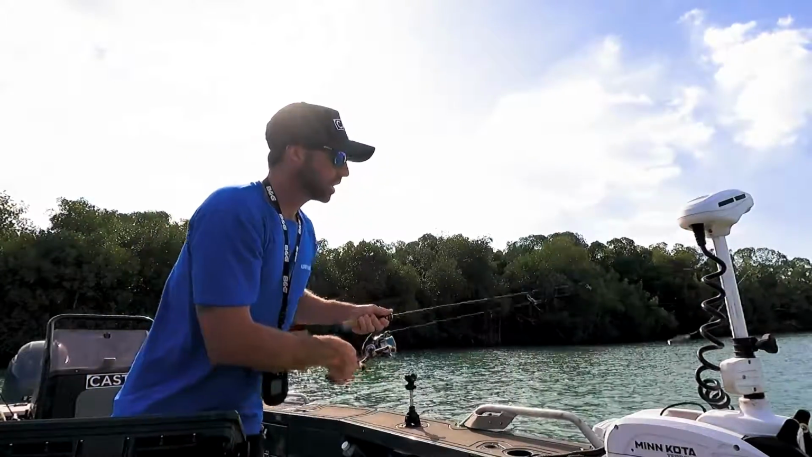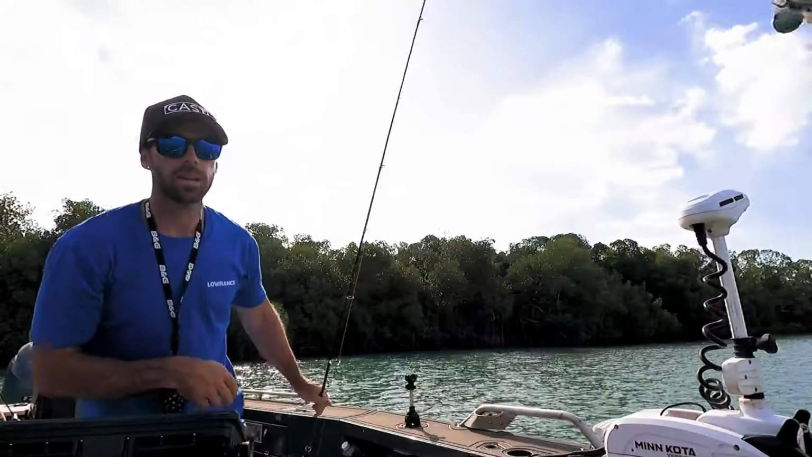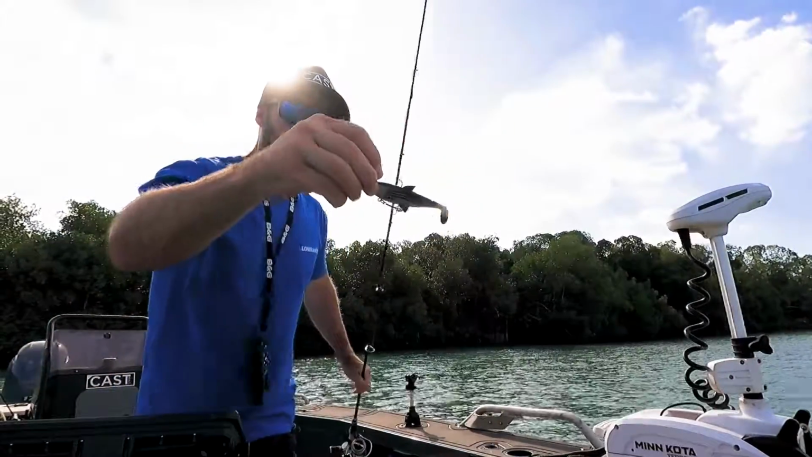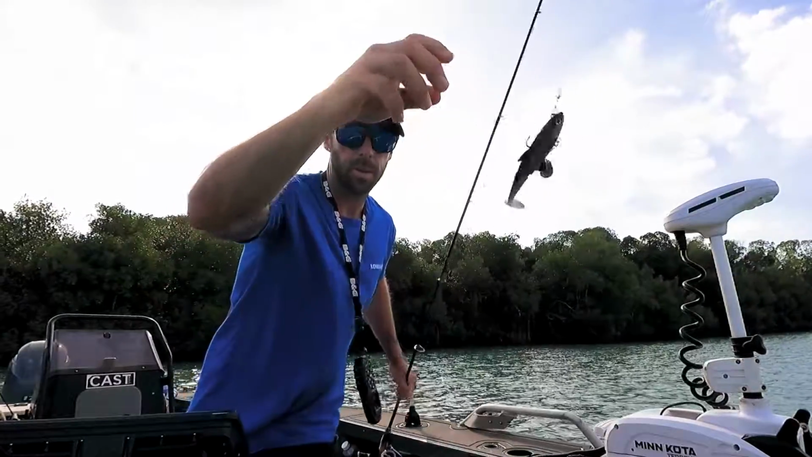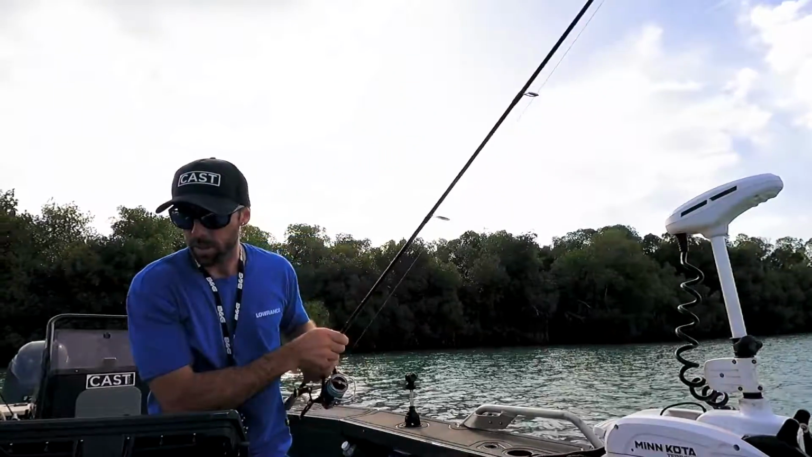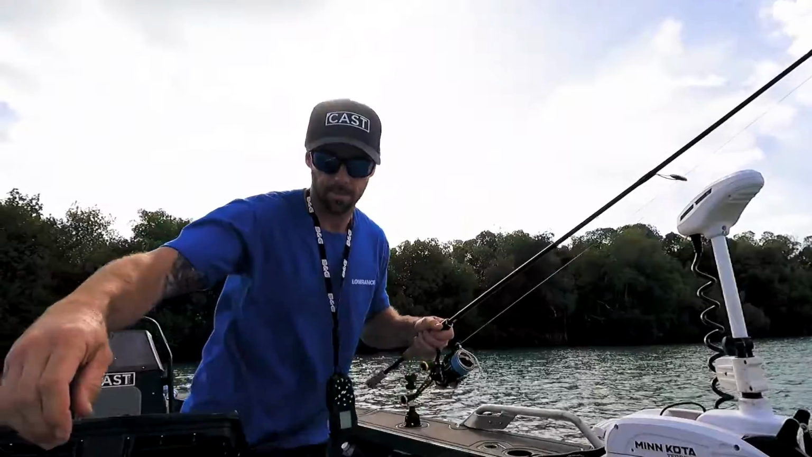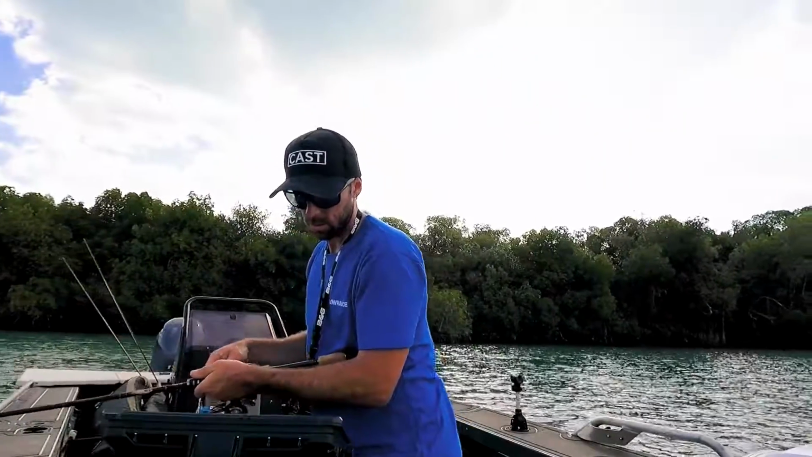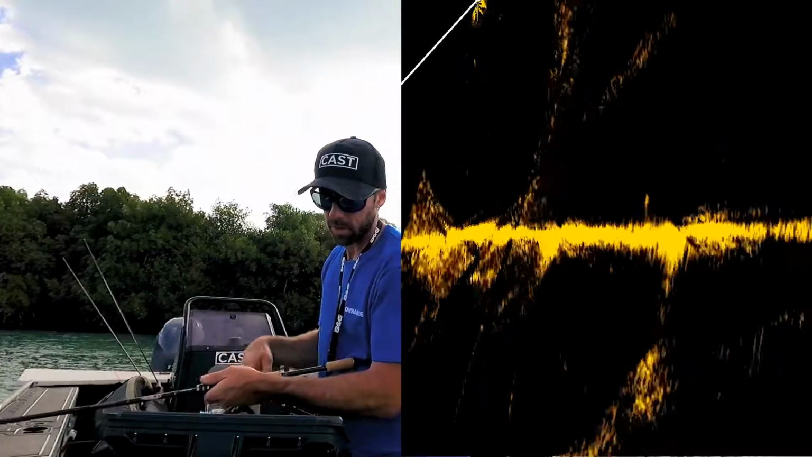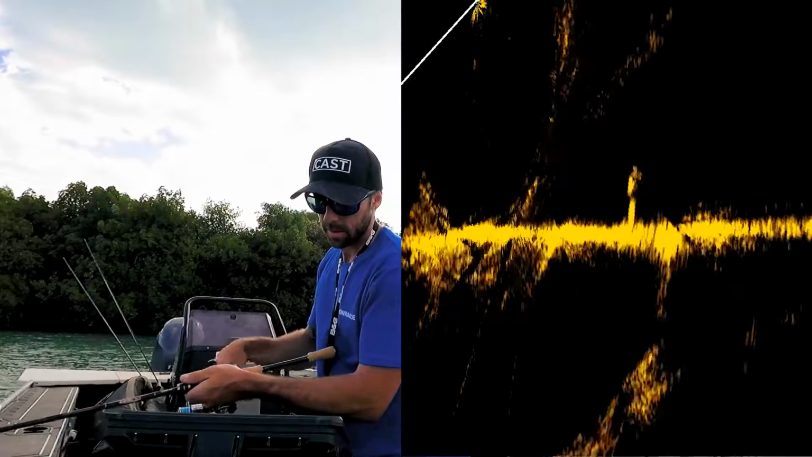You see that lure jigging through there. All we're using today is a small little Molix shad swim bait, only 100 mil, so very small. You can still pick it up very well in the salt water. Two right there. Look at them right under the boat there. That's awesome.